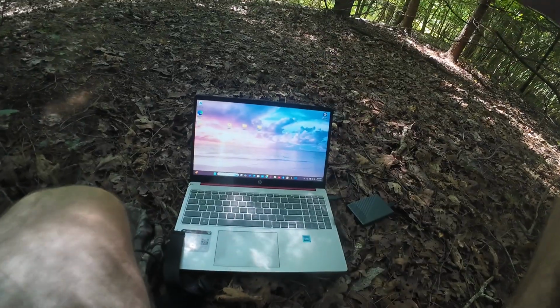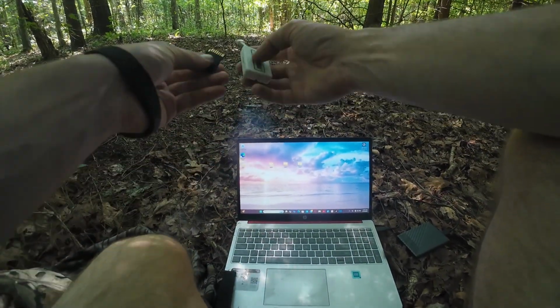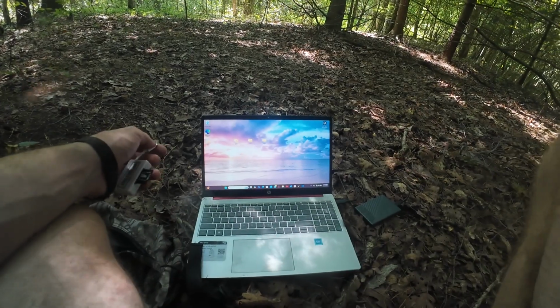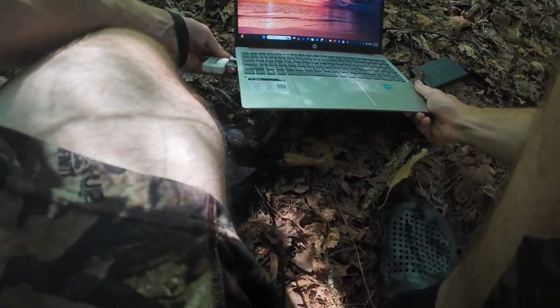Figured I'd put the cam here though under the low stuff, just kind of catch them off guard, but I just don't think they're really roaming it right now, which is weird because there's a creek probably like 75 yards behind me. I don't know, we'll see.